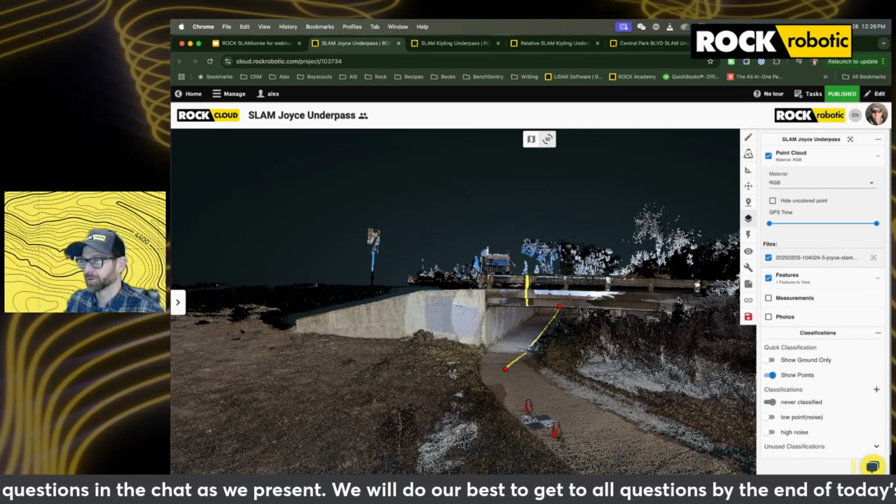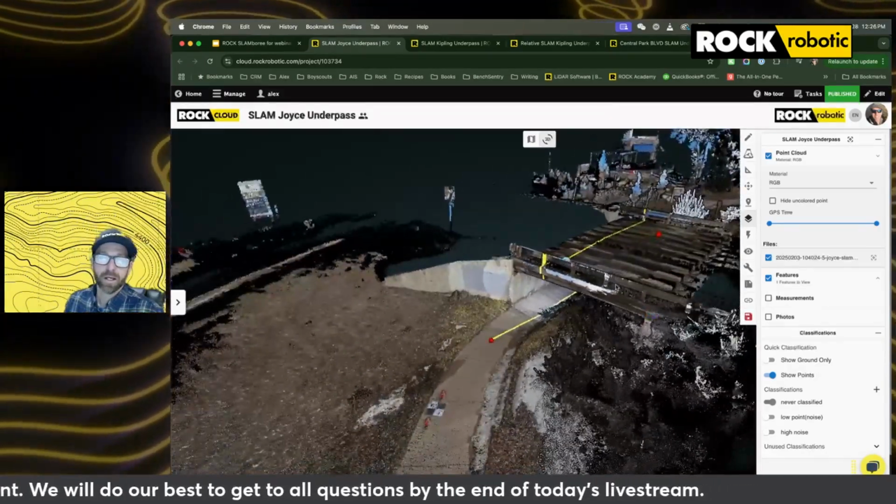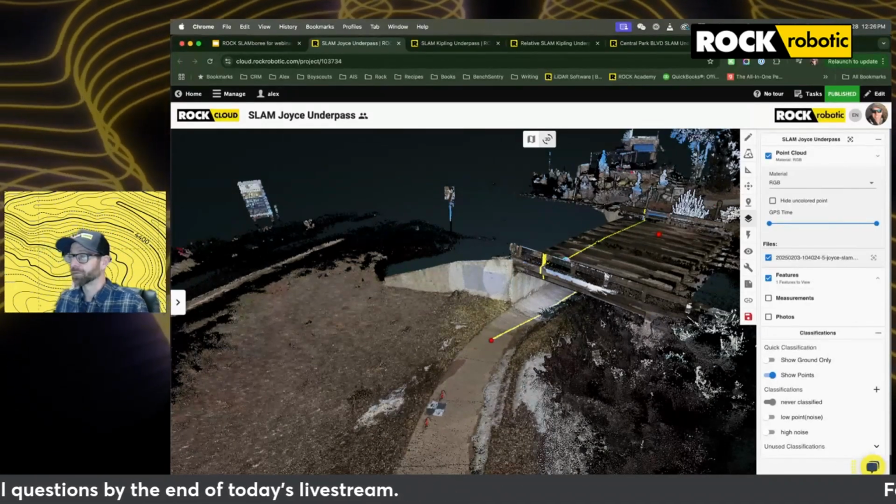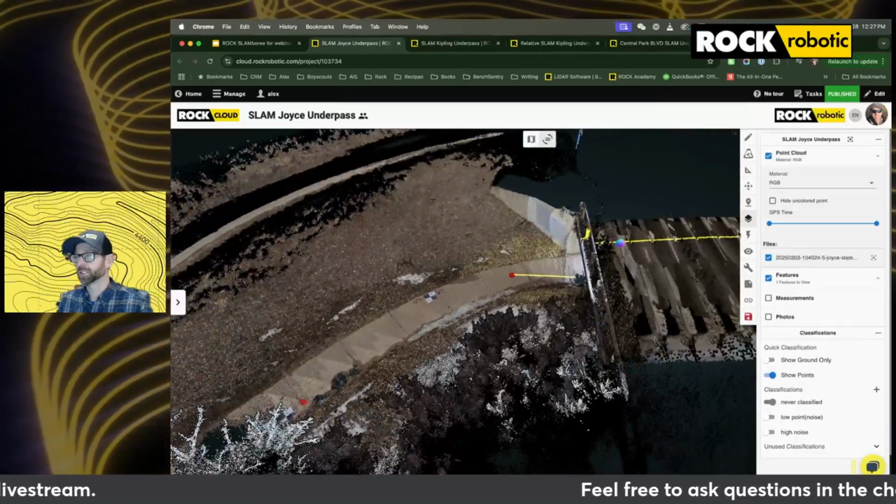So you also saw that those structures are at a right angle, which is really helpful to see. So that's something that, obviously, SLAM is going to really shine in for this location.